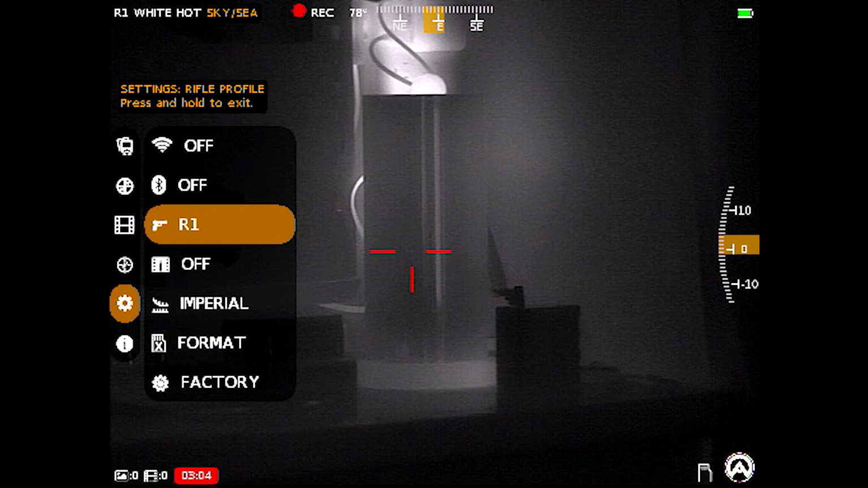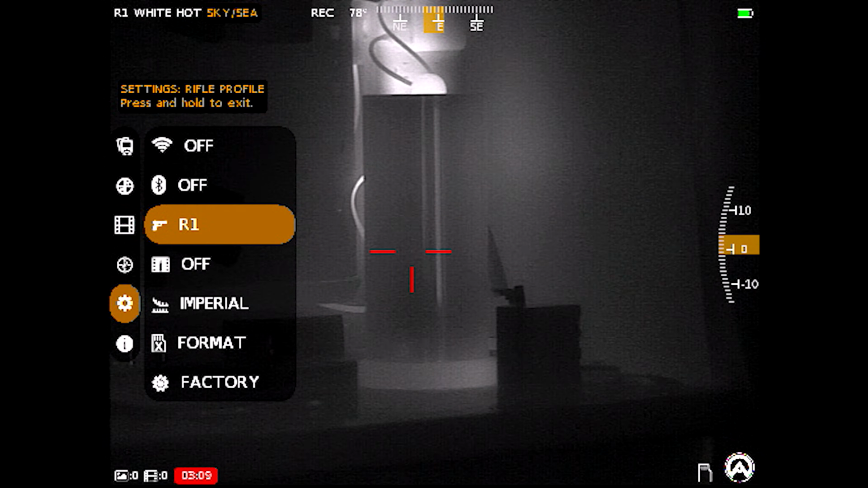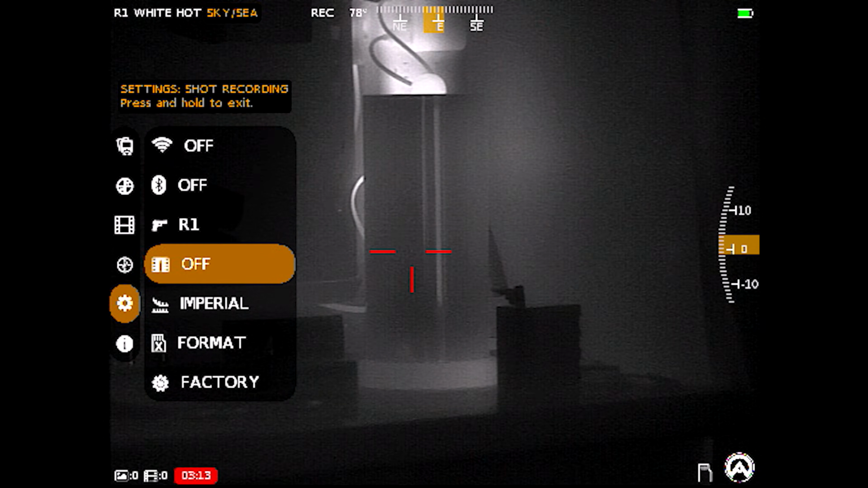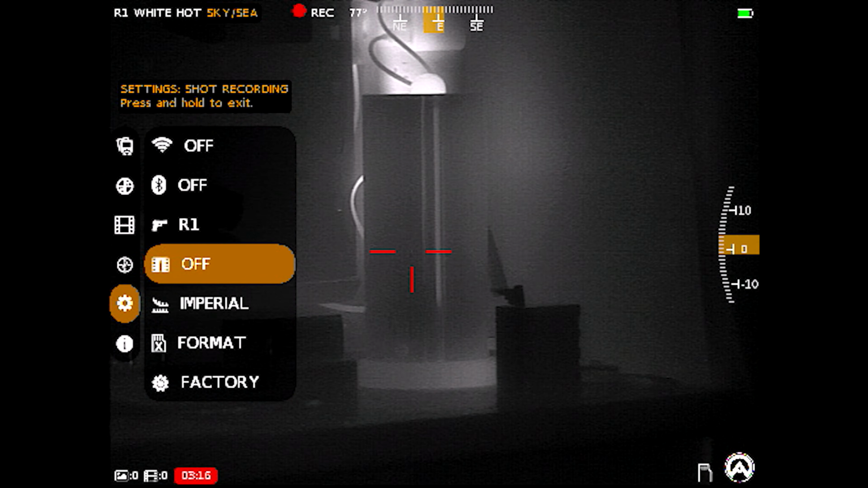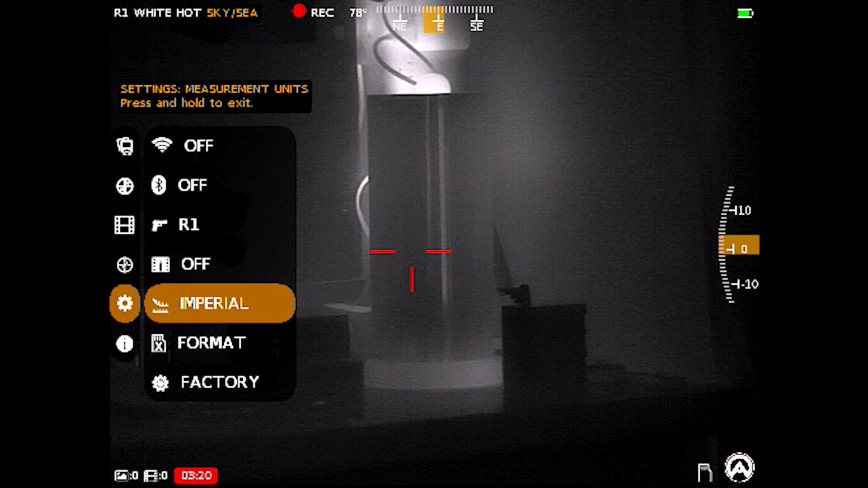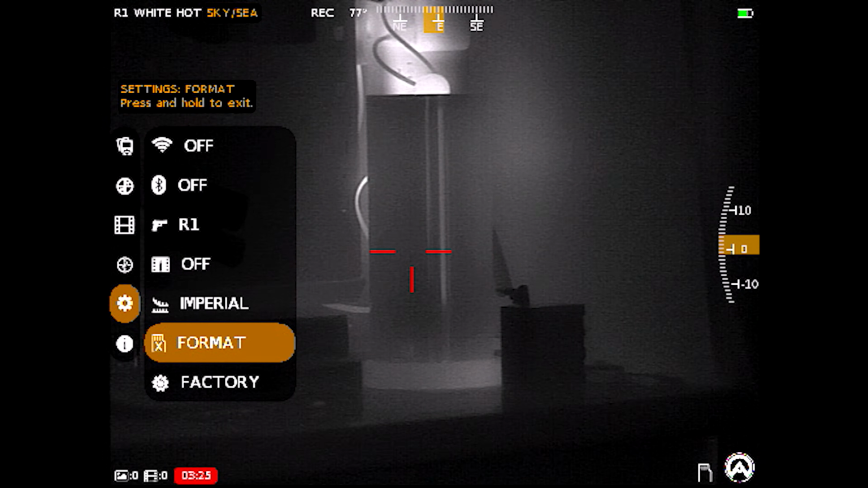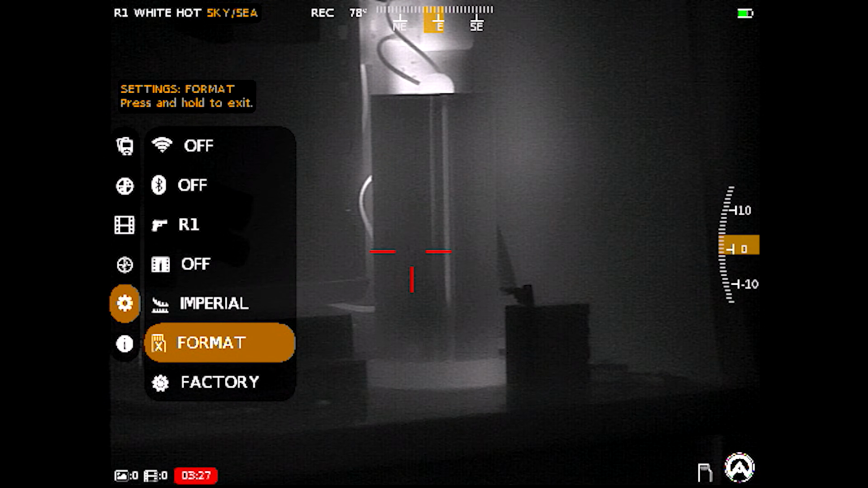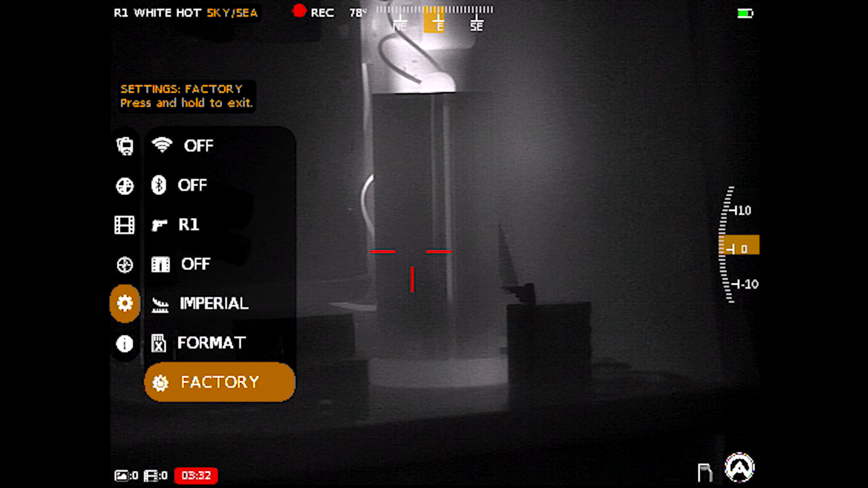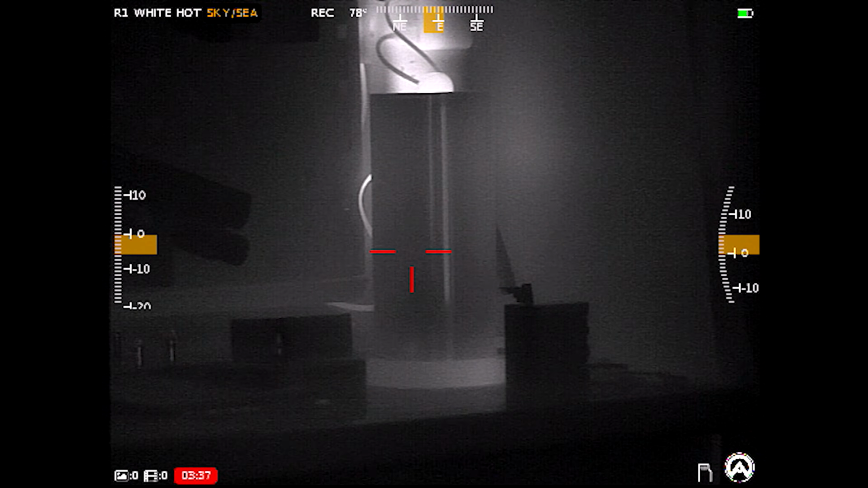You can change your 0 profiles, which is really nice, again, given that it has a very, very awesome quick detach mount included. You could make multiple profiles depending on which of your rifles you want to stow this bad boy on. You can enable for the recordings to start based on recoil, change your units from imperial to metric, and then here's how you format the card, which we'll talk about later. This may actually end up being a handy feature, and then you can also default back to the factory settings. So I'm going to long hold, it'll back me out. I'm going to long hold again, and there you have it.